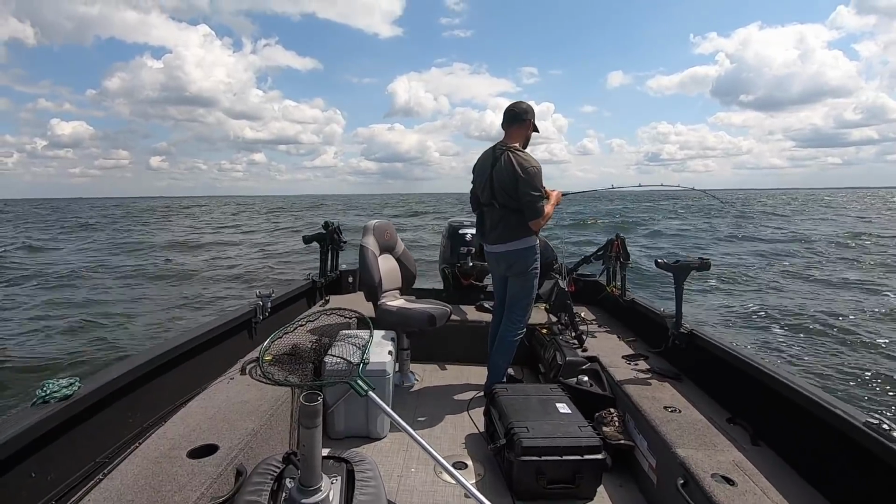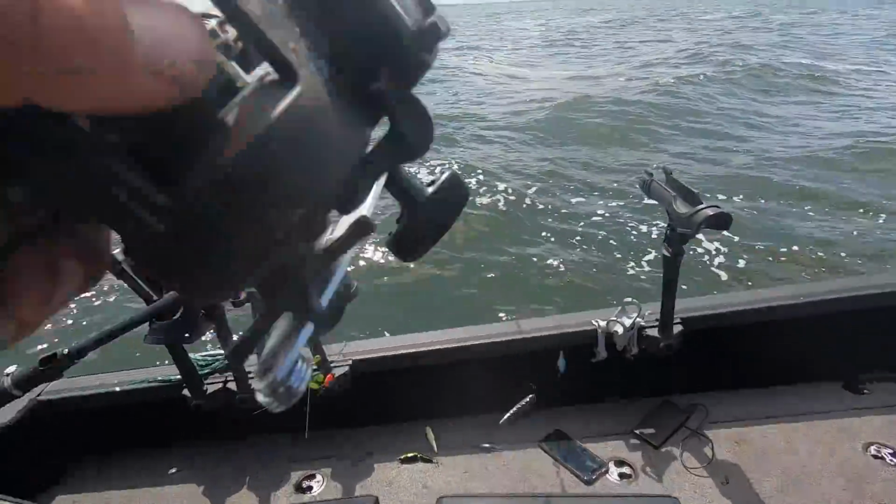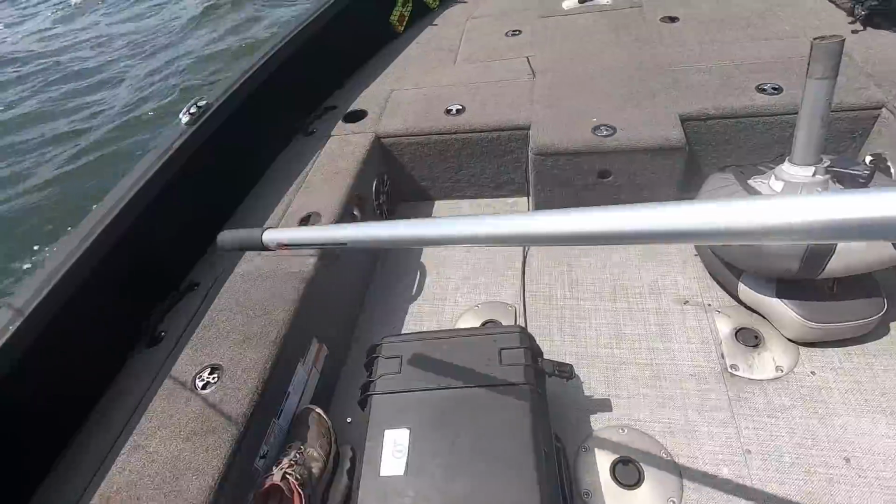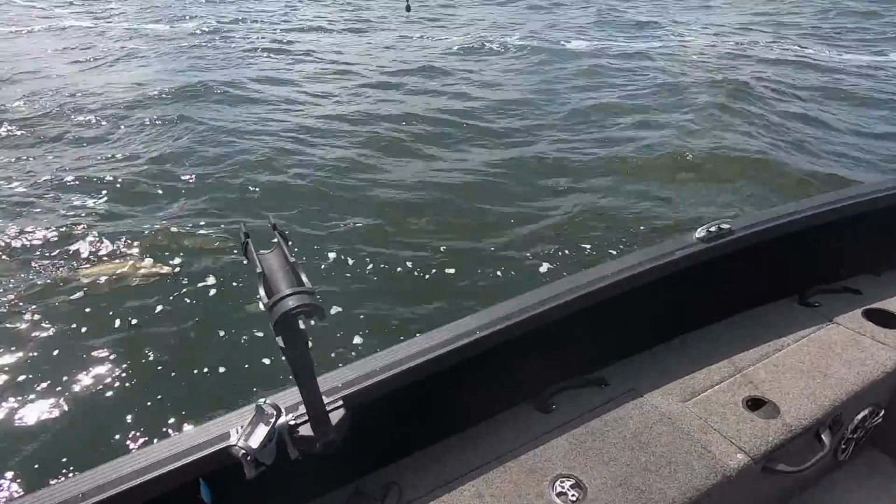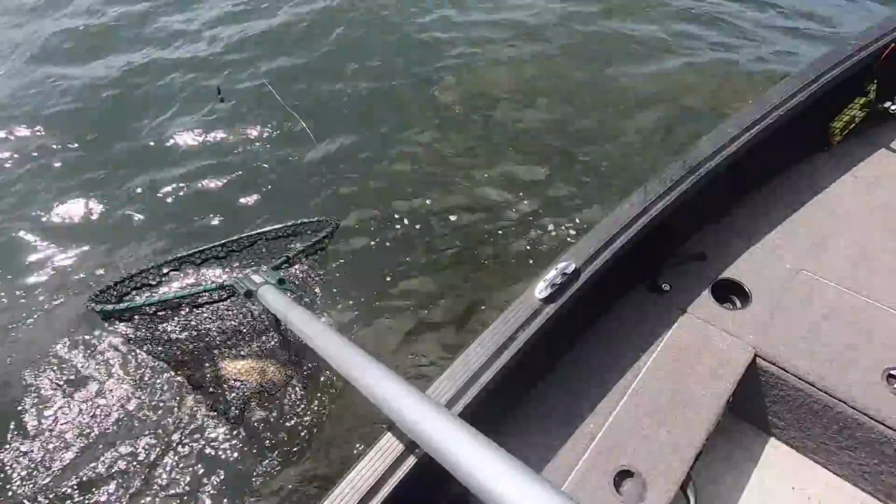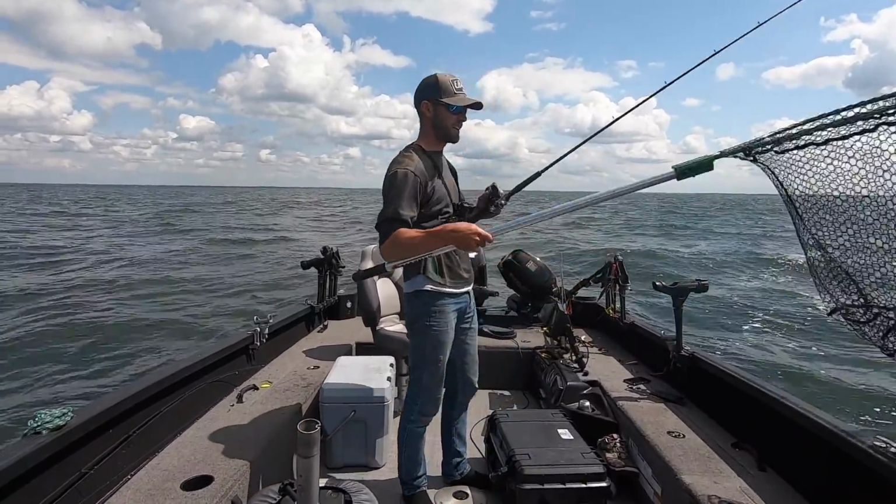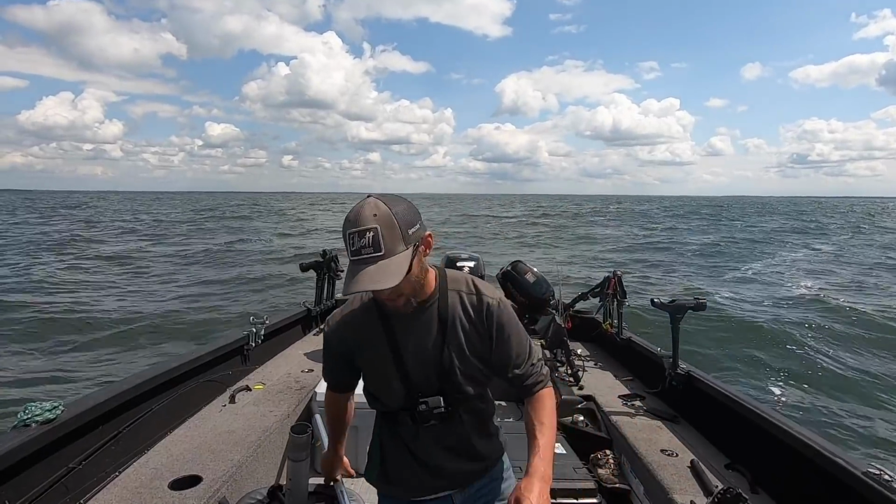This one's on a spinner. Oh yeah, nice walleye. Look at that guy. Grab the net here. Net's hung up on a rod. There we go. Come here, buddy. Got him. Another nice one. Slowly figuring it out. It's about a 22-incher probably.